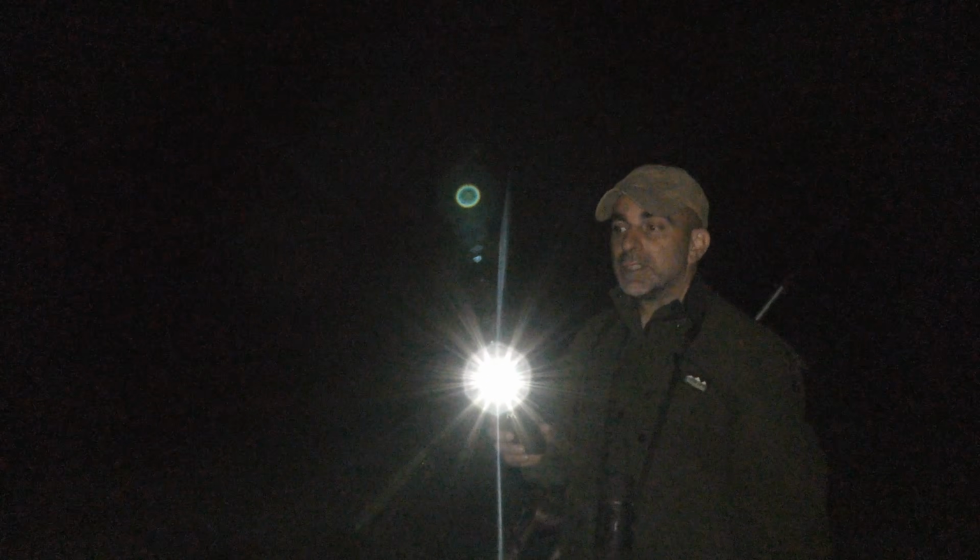Right, that's them two. I've got the other one up by the hedge here, so we've just got the other one that we just headshot over there. I'll put them all together when we go and get the other one.